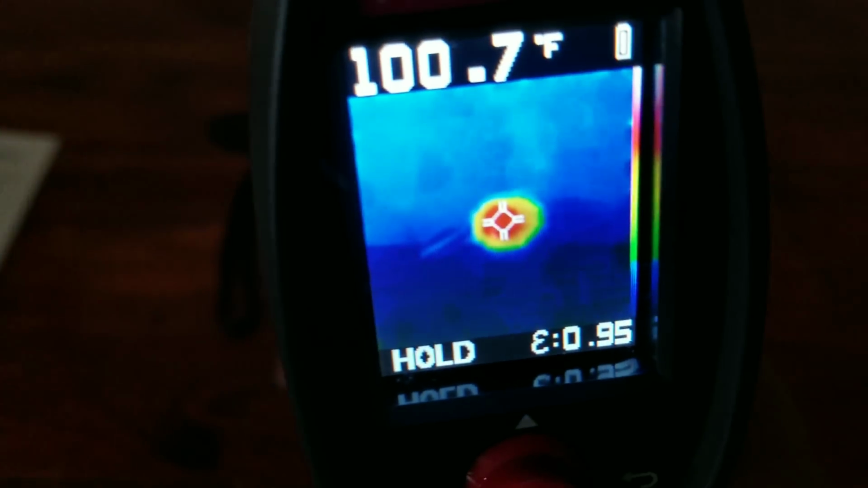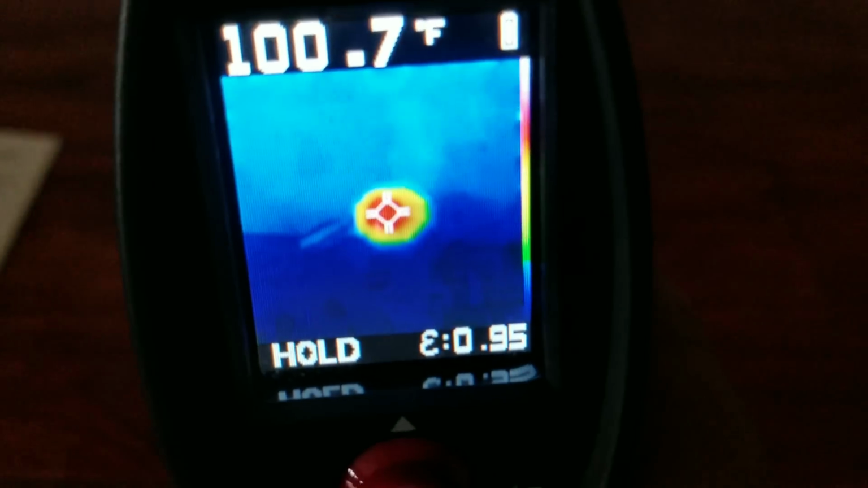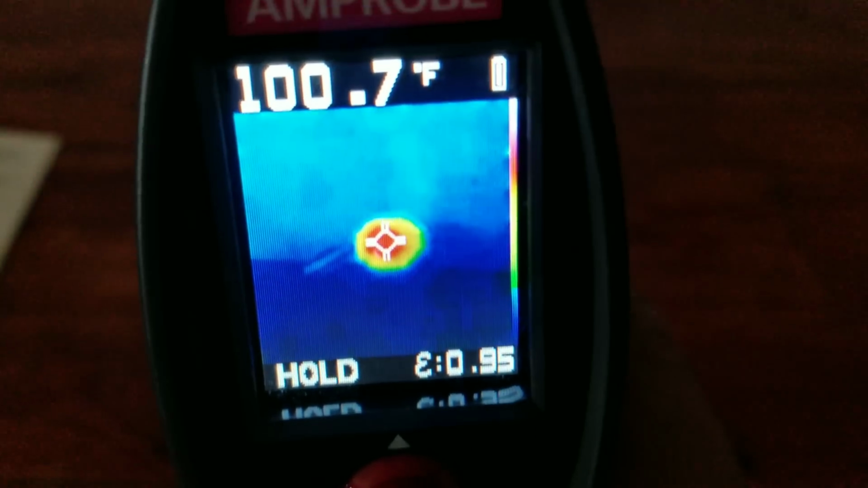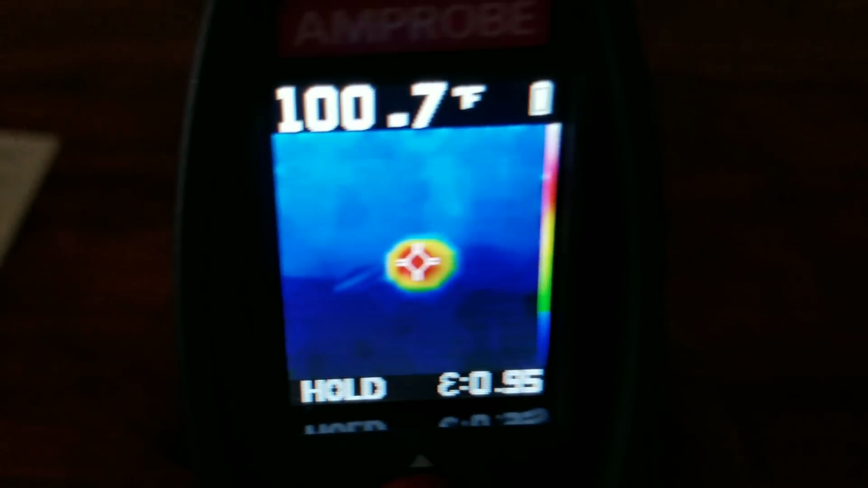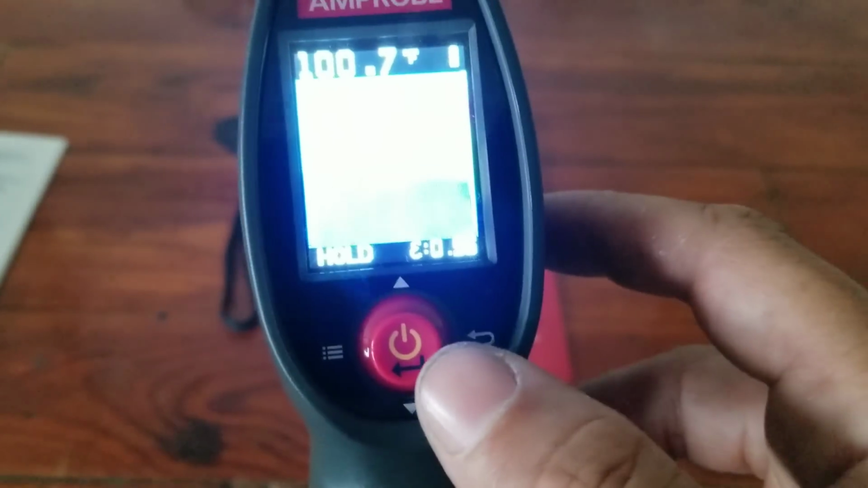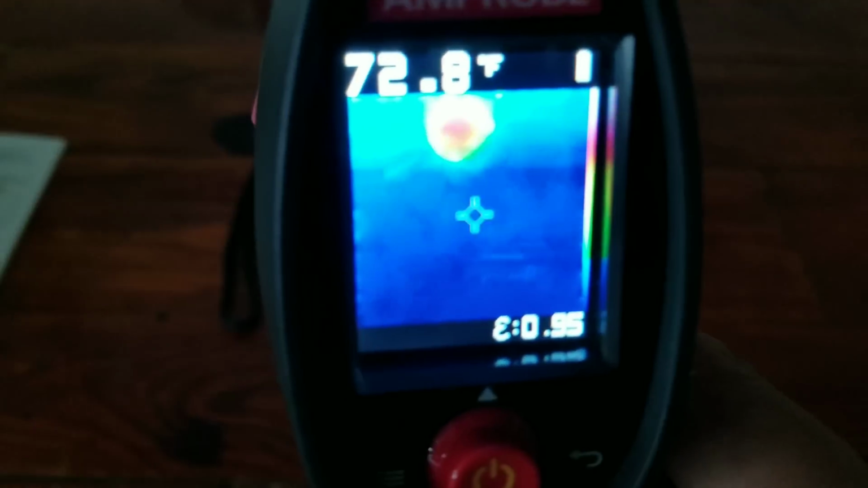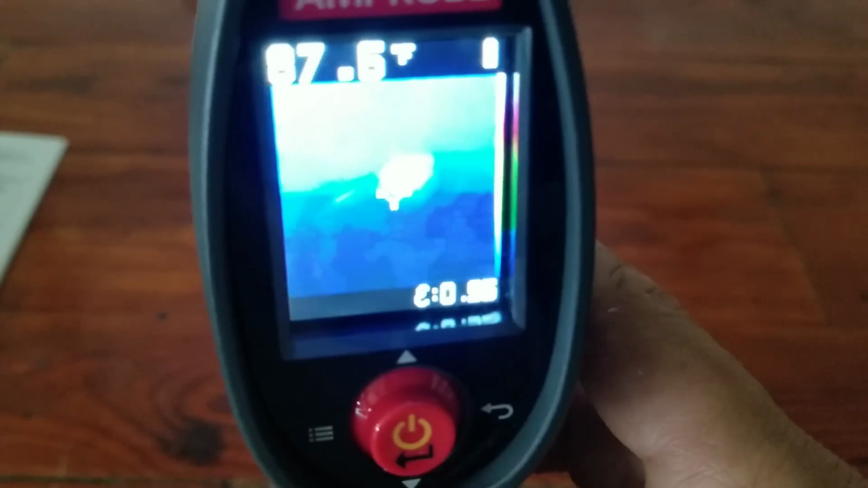Now it doesn't save images or Bluetooth images or anything like that, but it's very simple to click the hold, pull out your camera, take a picture of it on your phone and store that image. So I haven't had any problems with that at all. It works really well. This is definitely a pretty sweet little tool. So you can toss this in your bag. You don't have to worry about hooking it up to a phone or anything like that. Pretty much throw it in your bag and you're good to go.